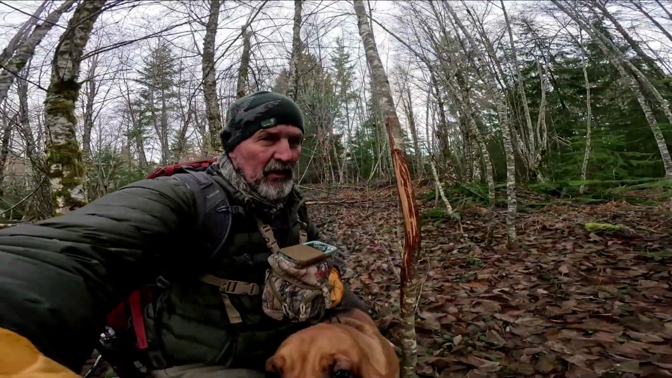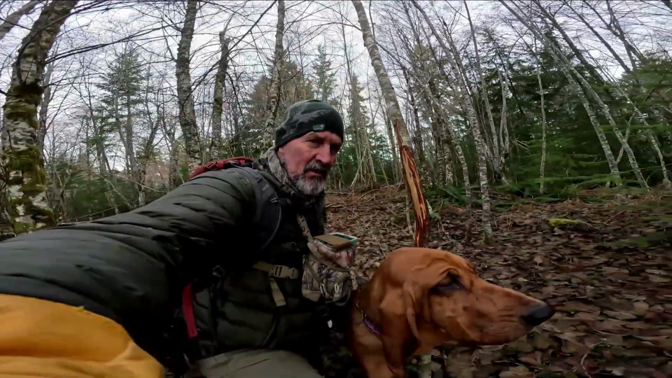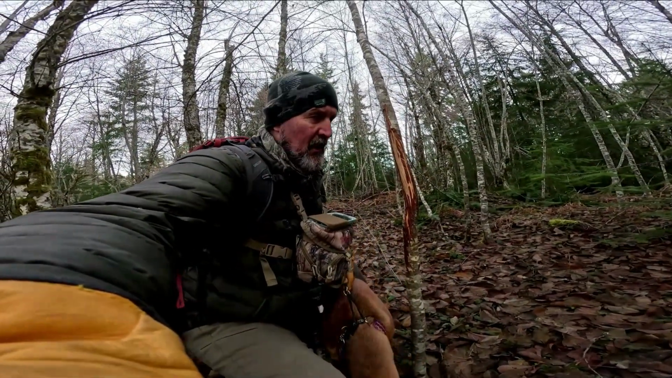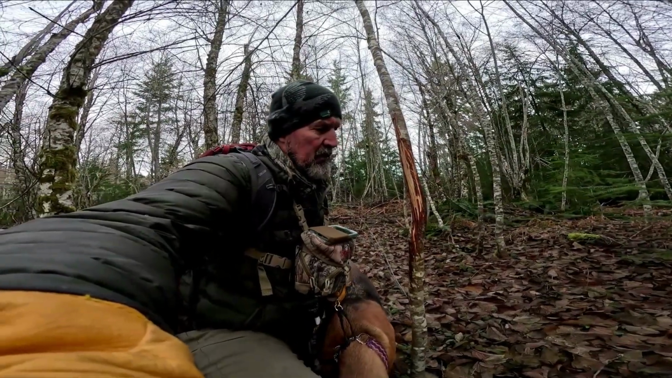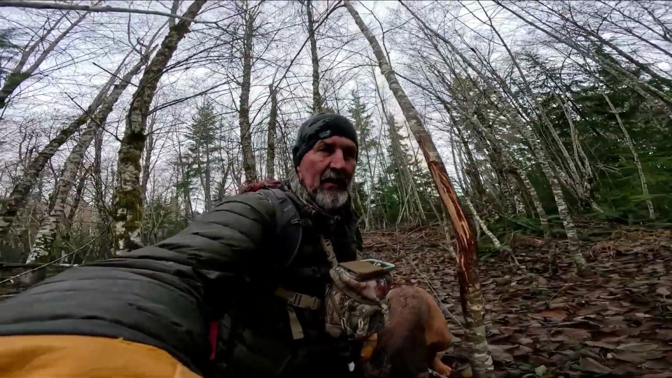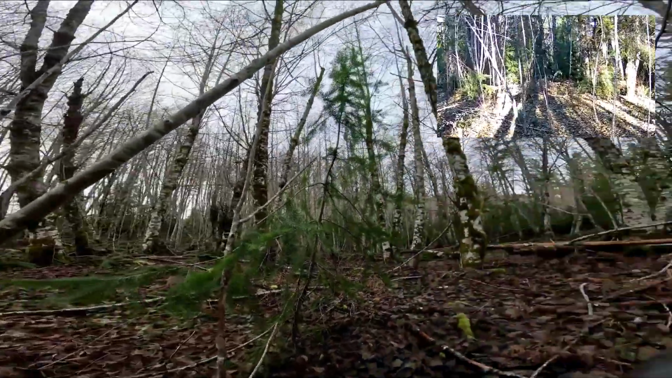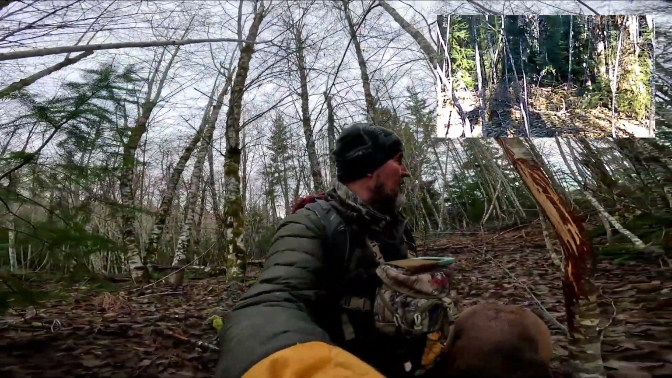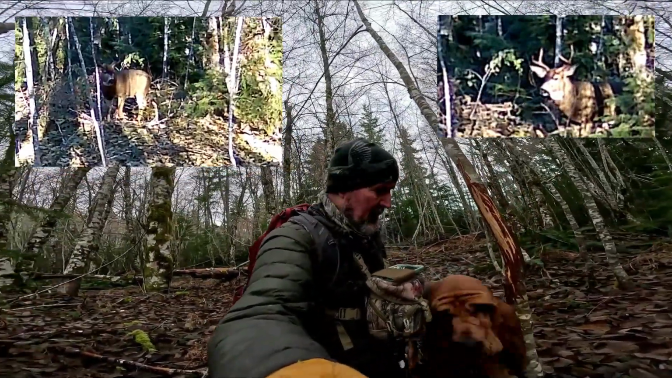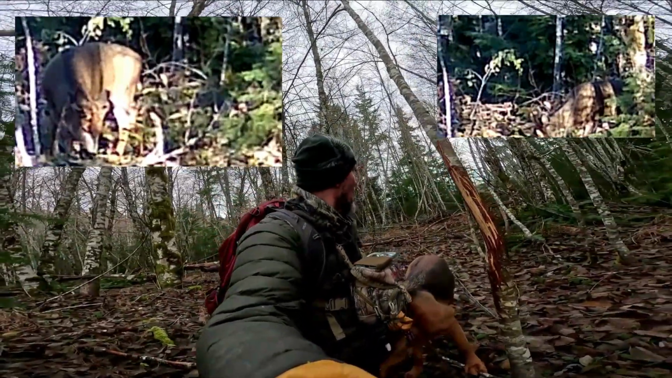Okay, so this buck rub here, this was done this fall, and you can see it's already turned colors. When I say this fall, it was done in October. I remember when it first came out, and we put a camera right over there. You can see the hatches open on the camera to capture this buck that was doing this, and we did. We got him. He's a big dominant buck of this area.